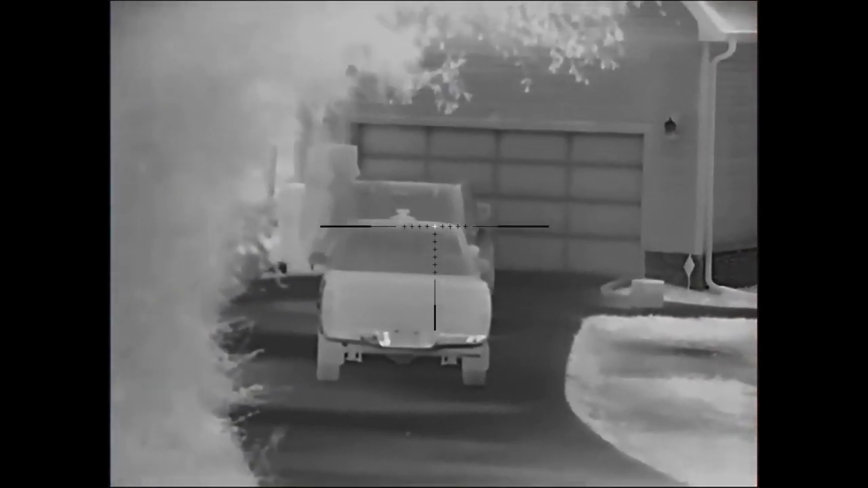And then we went to the next color palette. This is with color, and the heat comes in the yellow, and so you can see where the heat is all across the house. I mean, it's just a great way to be able to pick up things, especially if you're looking into the woods for a deer.